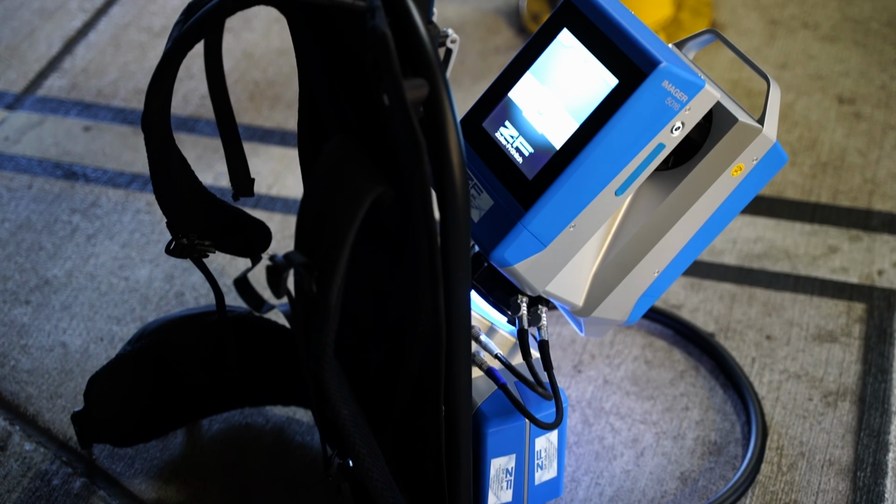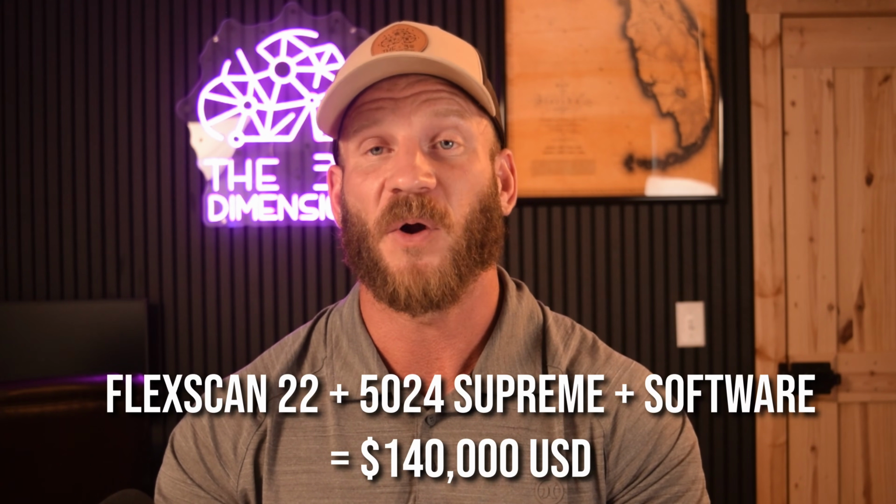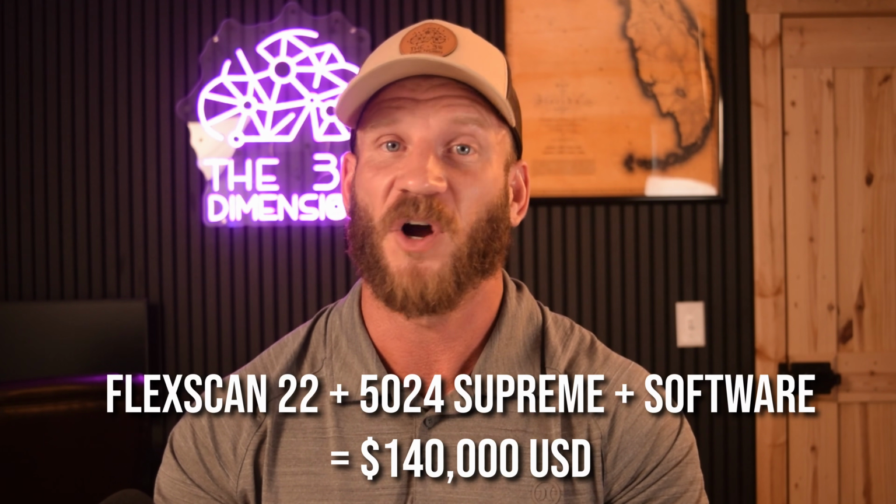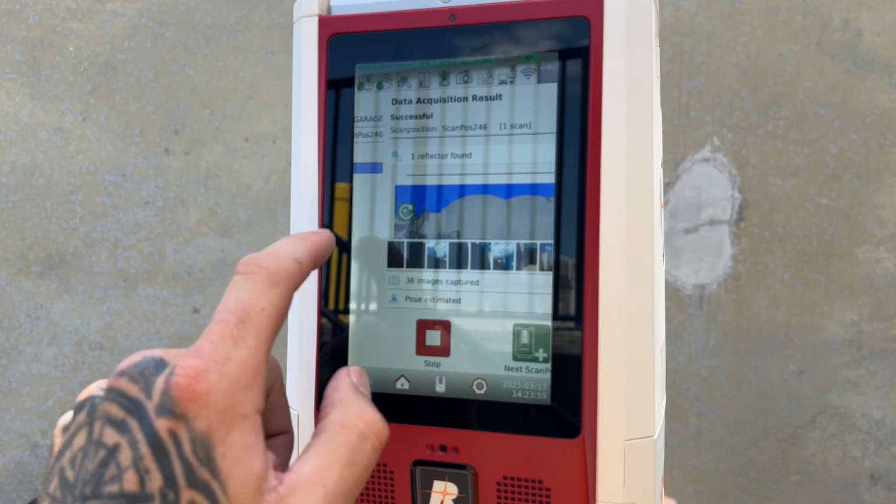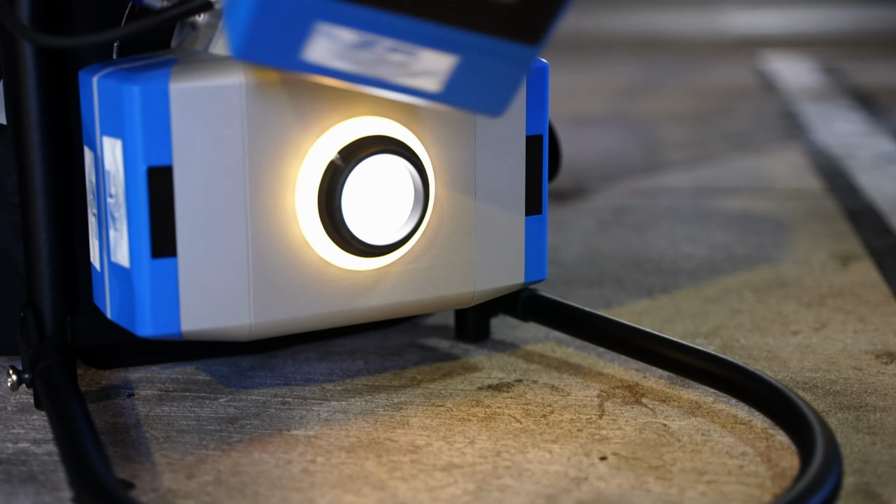And while we're on the subject of cost, this would be a good time to talk about what a FlexScan will set you back. If you get a top-of-the-line Z&F 5024 Supreme with the FlexScan 22, with all the software included, you're looking at about $140,000 US. Not cheap, but keep in mind you're getting the scan head, which by itself is competitively priced with newer terrestrial scanners, very close to Riegl's VZ600i in fact, perhaps even a little less. And you get the IMU to turn it into a SLAM scanner.